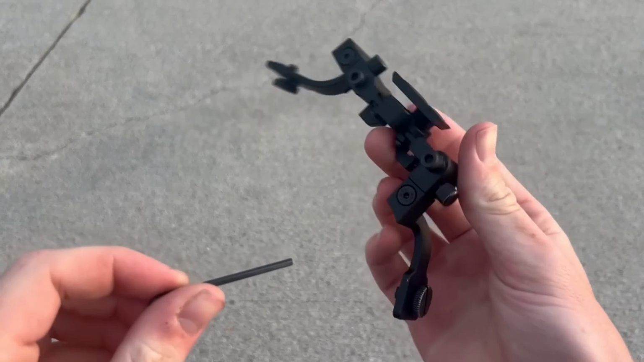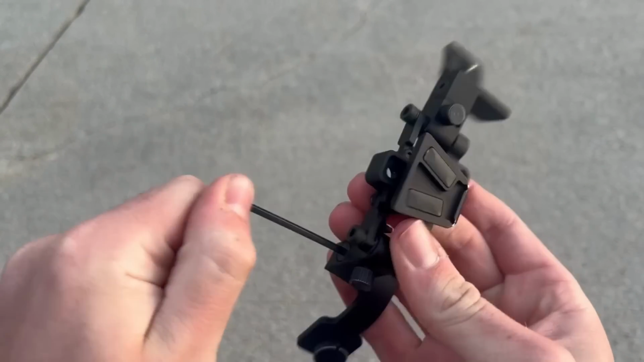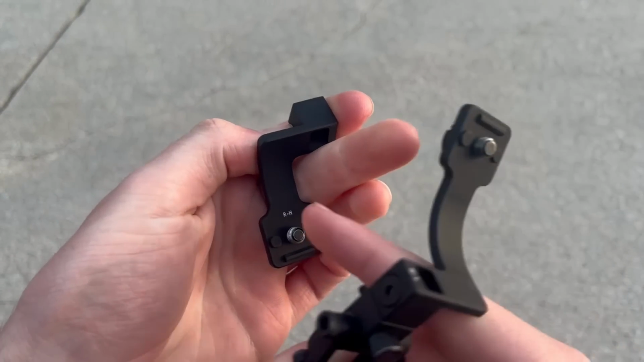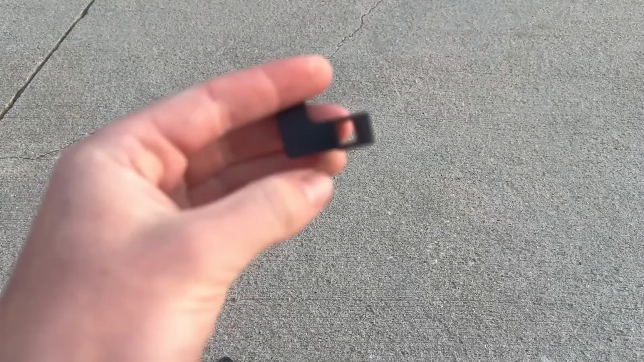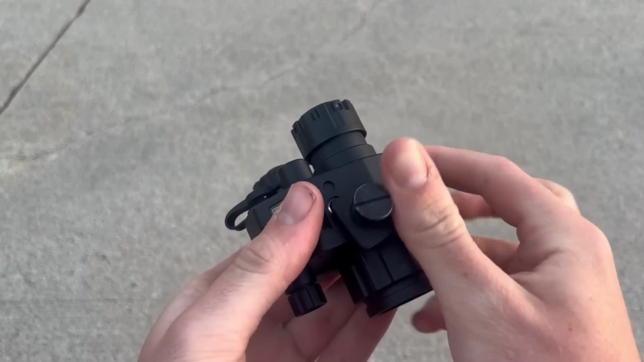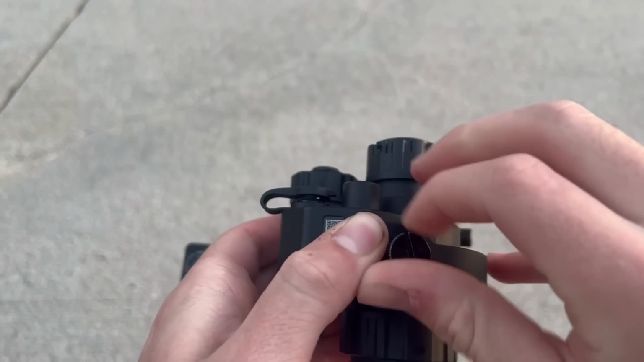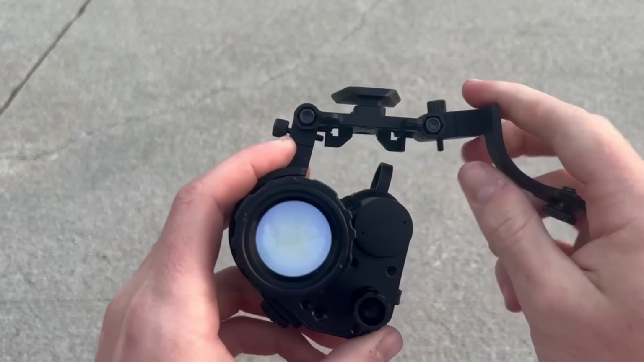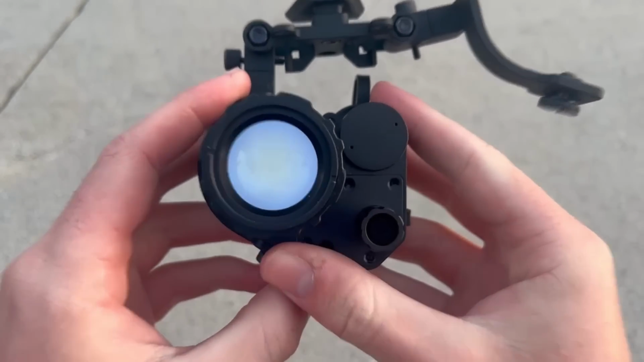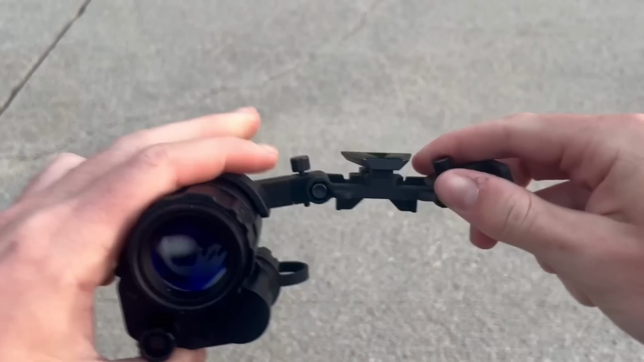If you want to change that, all you have to do is just remove this screw. This orientation comes out so you can see right side horizontal. So this one is right side vertical. You just slip that back on, put in that screw, then now this screws in at this point. There you go. So, well, you'd actually want to have it on the other side, but basically now it's vertical, up and down, when you have it like that.